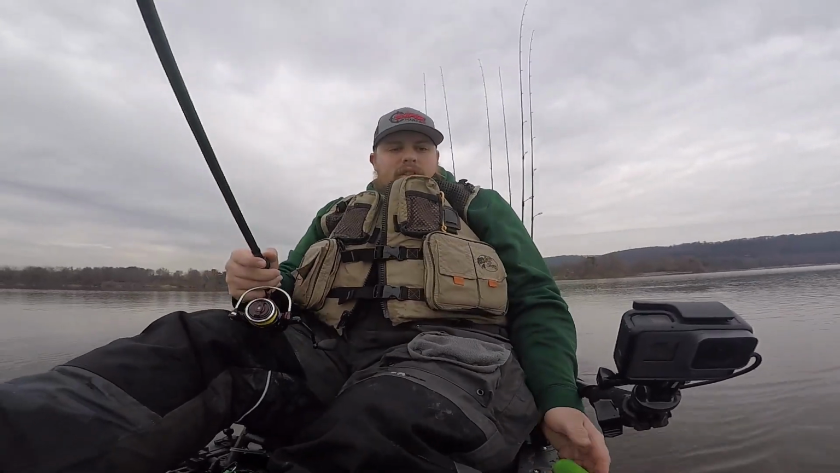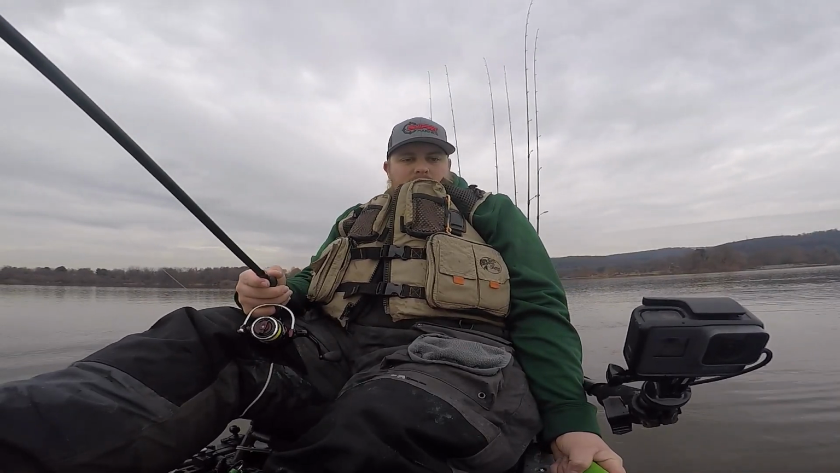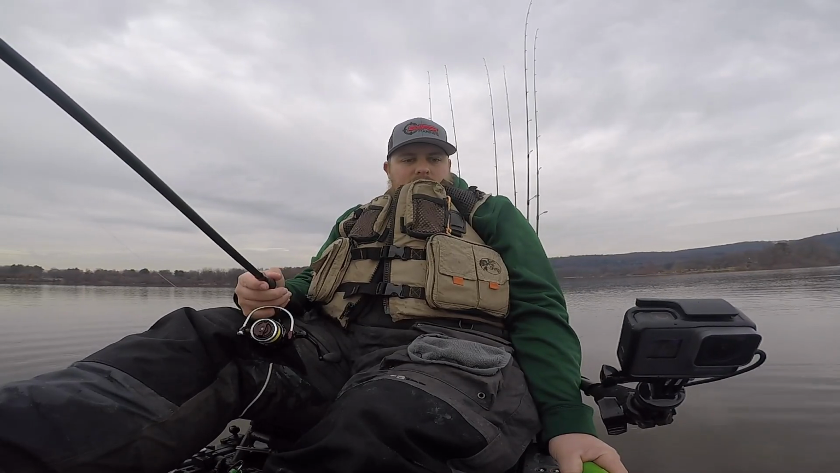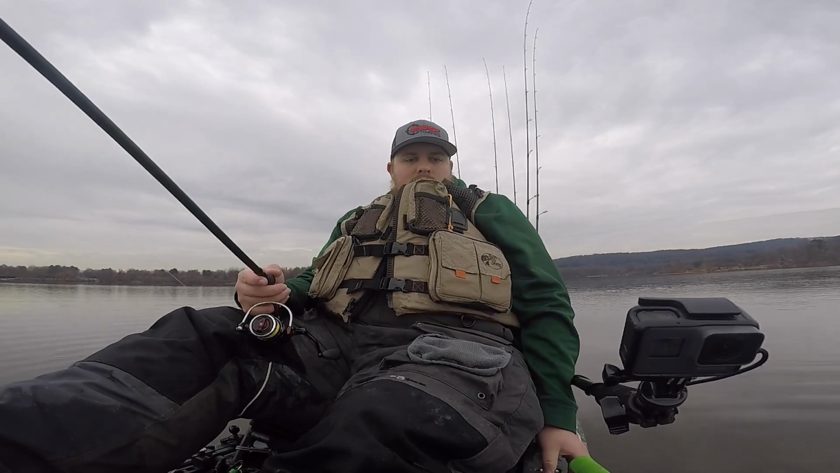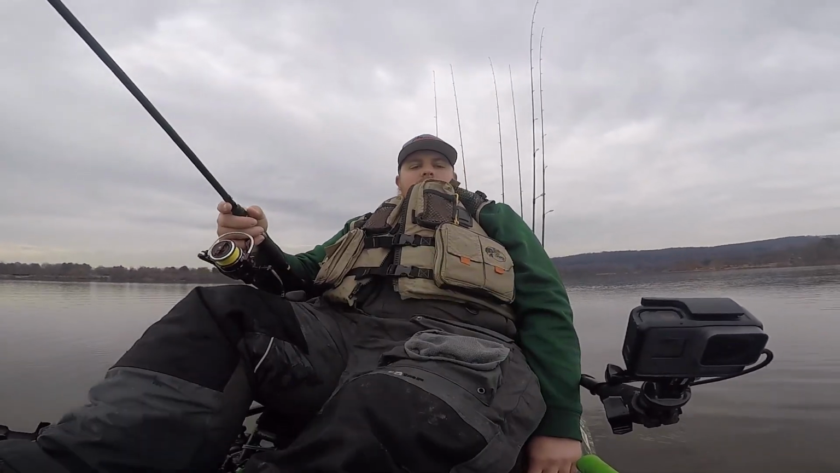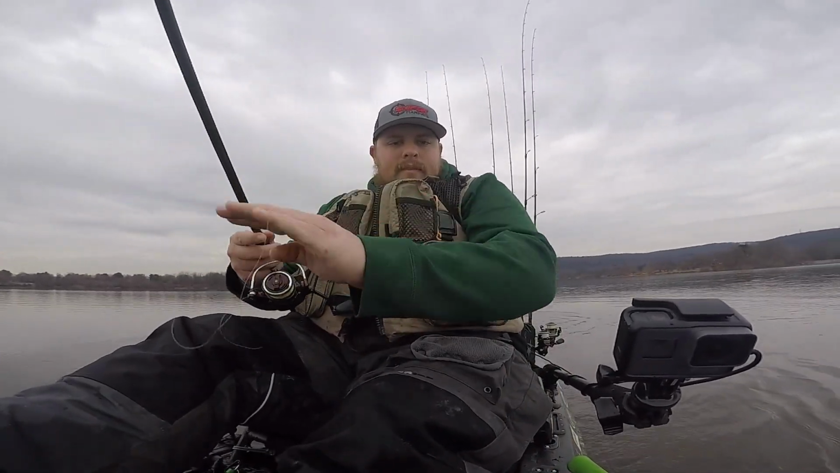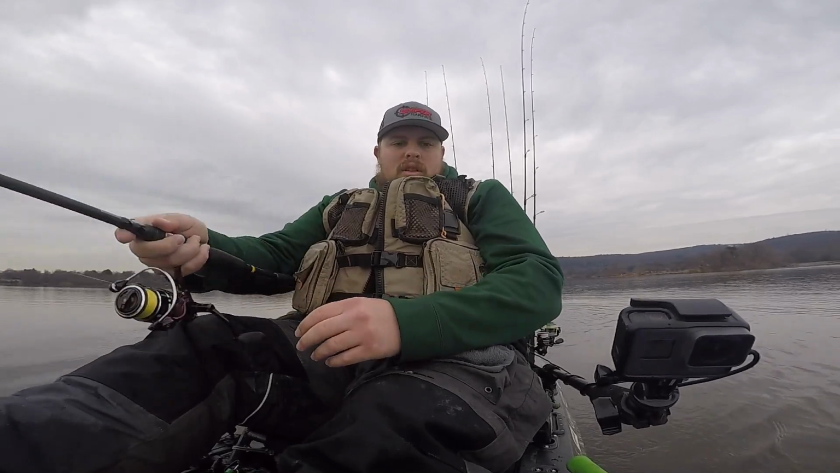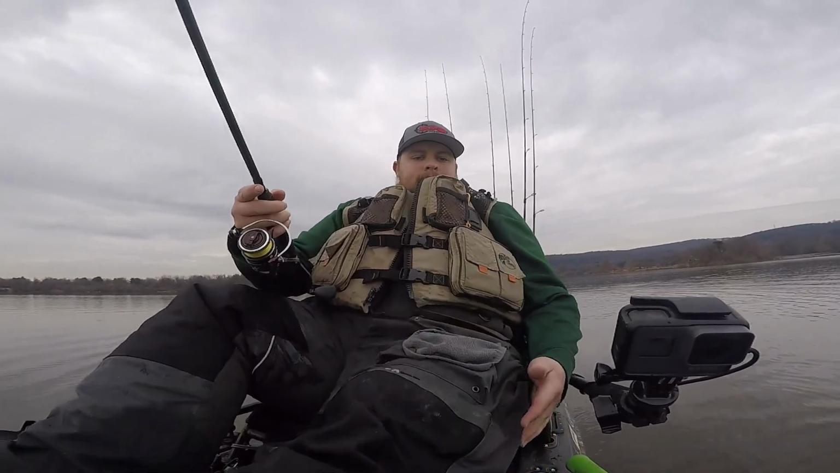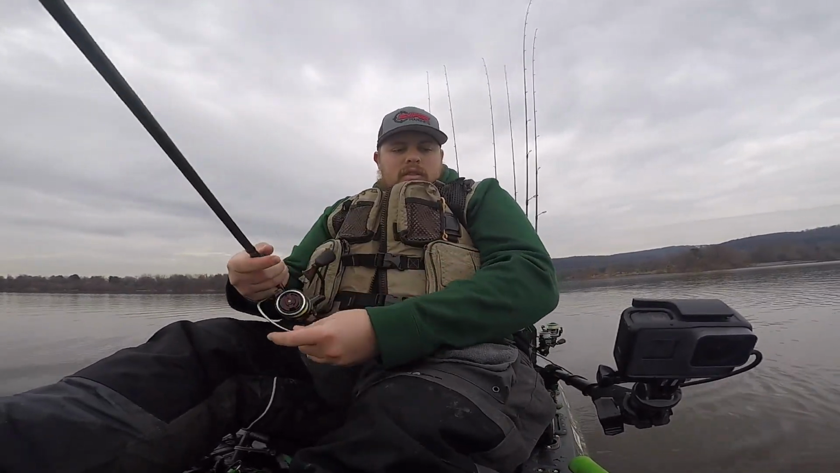But with these really tiny jig heads, it's nice when you get a calm day to be able to cast it accurately. It can be really tough. As it gets windy, it's really tough to cast these little things really far. Yeah, that might be a hybrid. I'll take a hybrid. It's going to be a heck of a fight on this little thing, though.